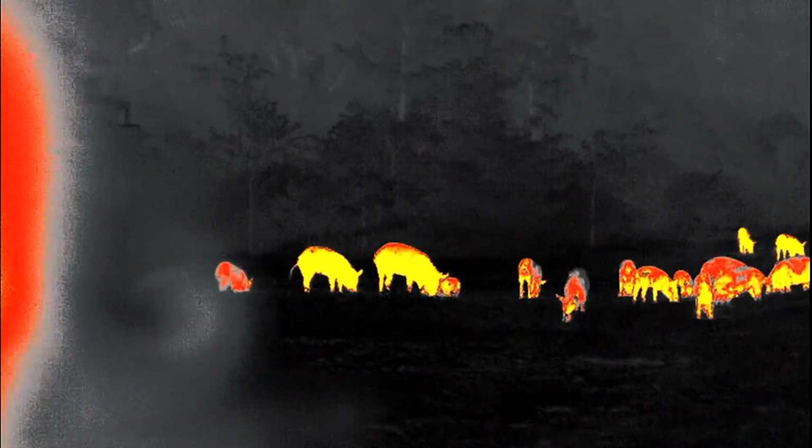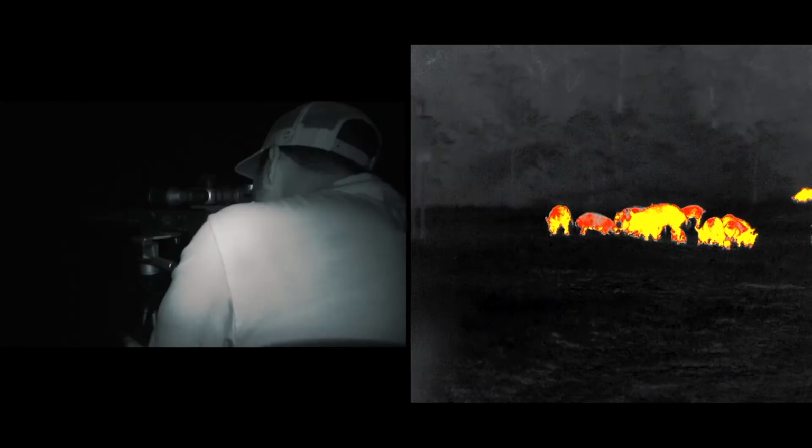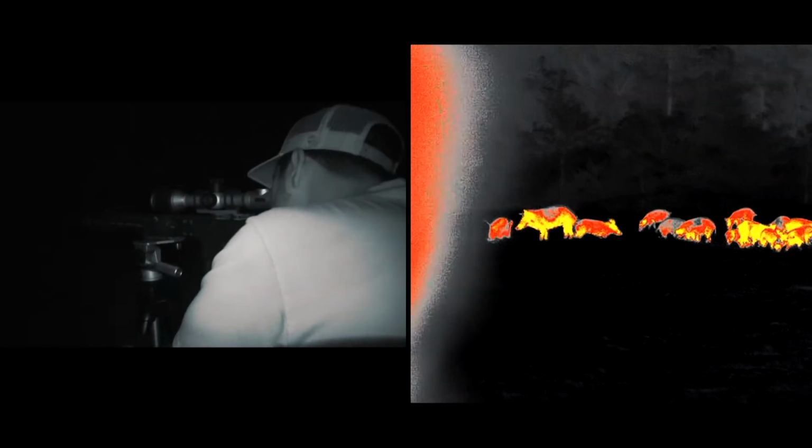I've got one standing there looking to the right, got its head down, kind of turning towards us right now. That's the one I'm shooting. It's looking at me. Once again, we're back in the same position as before. We've got so many hogs in this one group that it's tough for Cameron and I to both get lined up on two hogs. So we're just gonna have to be patient and see if we can make it work. There, those two right there.